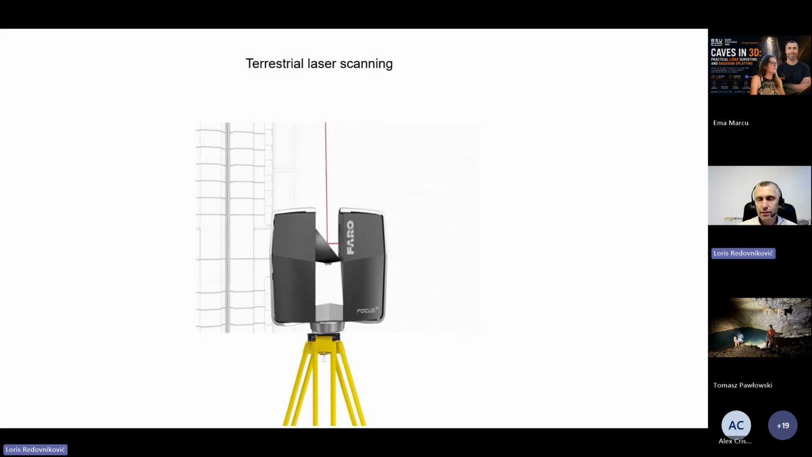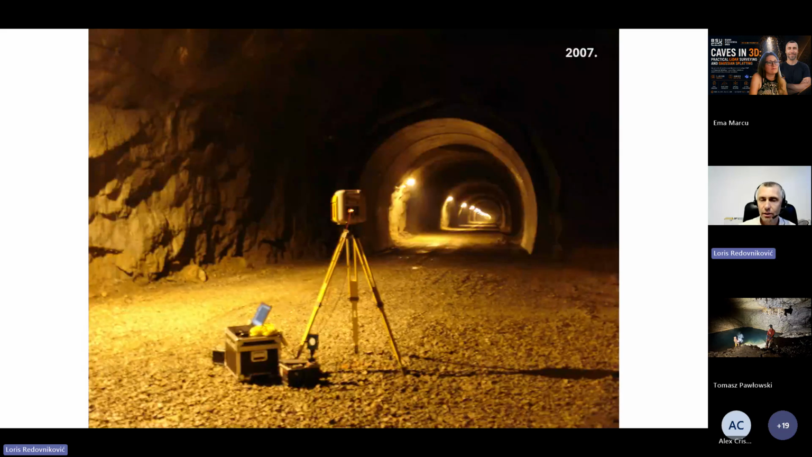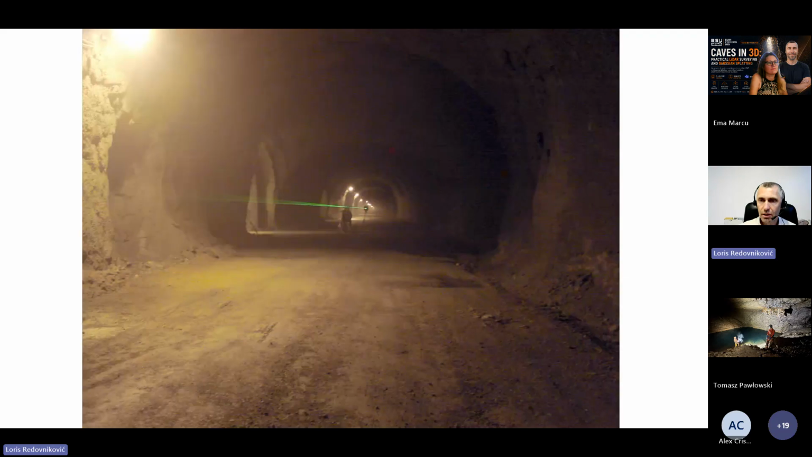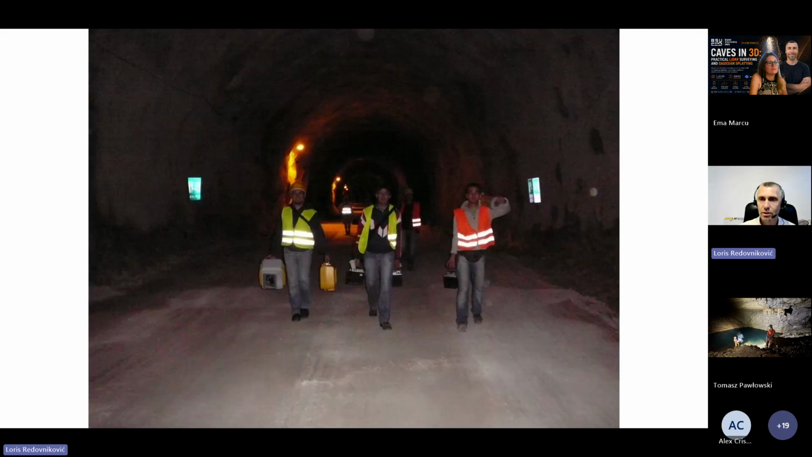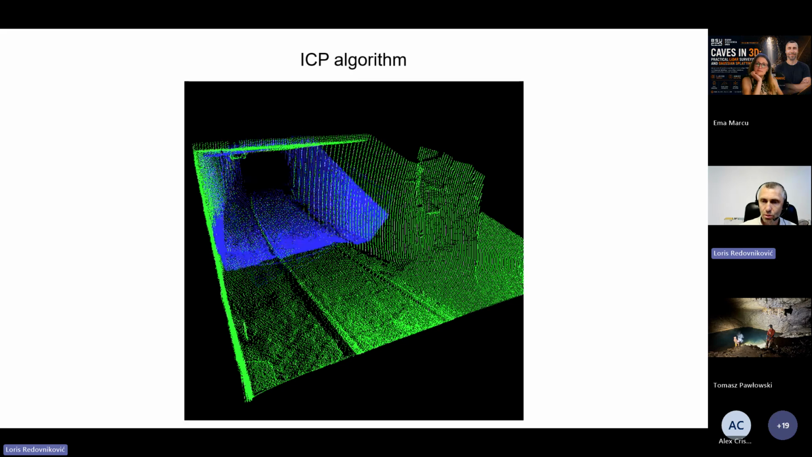Also I had a chance to work with a terrestrial laser scanner. In 2007, I first worked with this scanner. Our faculty bought one. It was very expensive and big, but I saw great potential. I knew at that time that LiDAR would be the sensor for documenting caves in the future, and we used this technology for some caves, but it was too expensive. I think the first cave we did was in 2016.